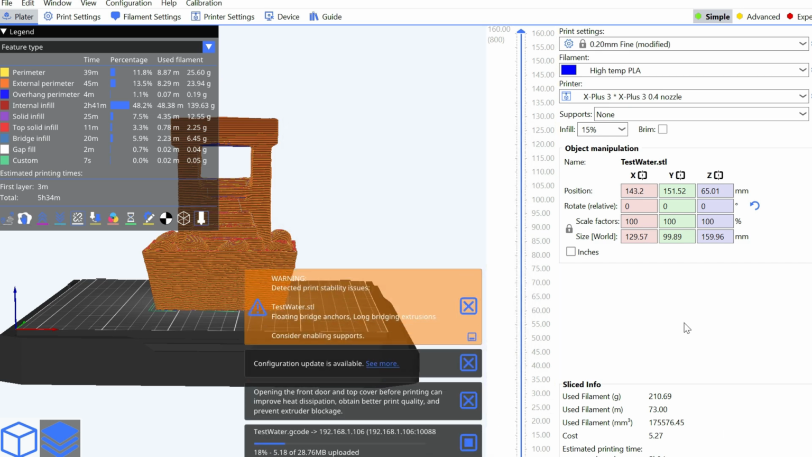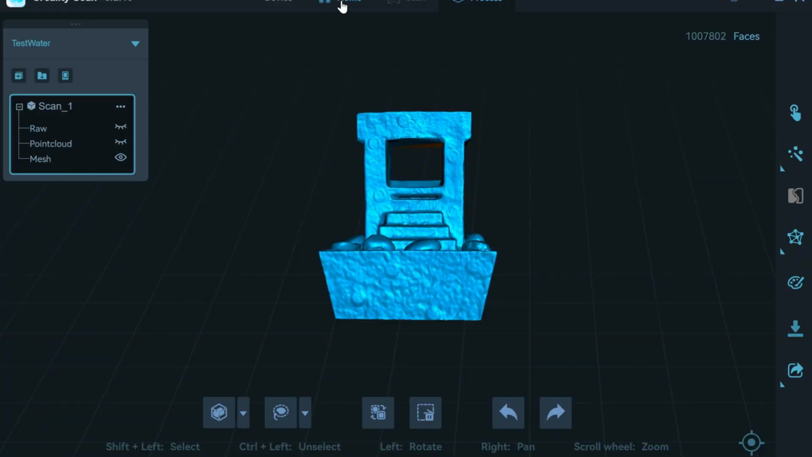Upload and print, and we'll see what it ends up looking like. All right, one other thing I wanted to show you here at the computer. Let me go back to Creality Scan software. Let me go to Home.